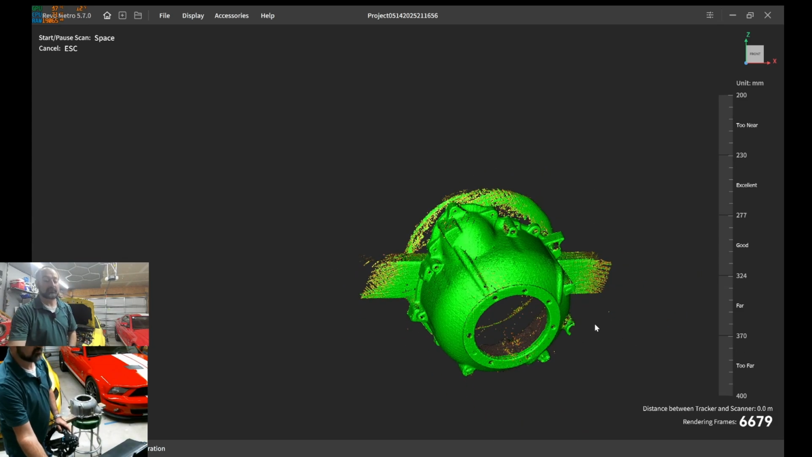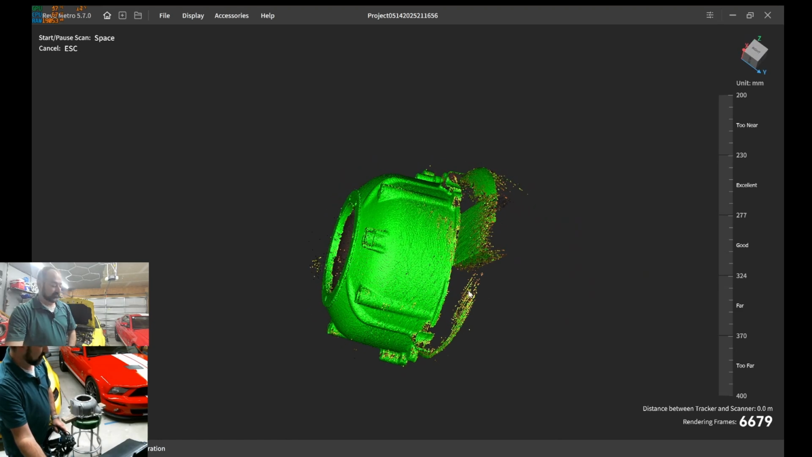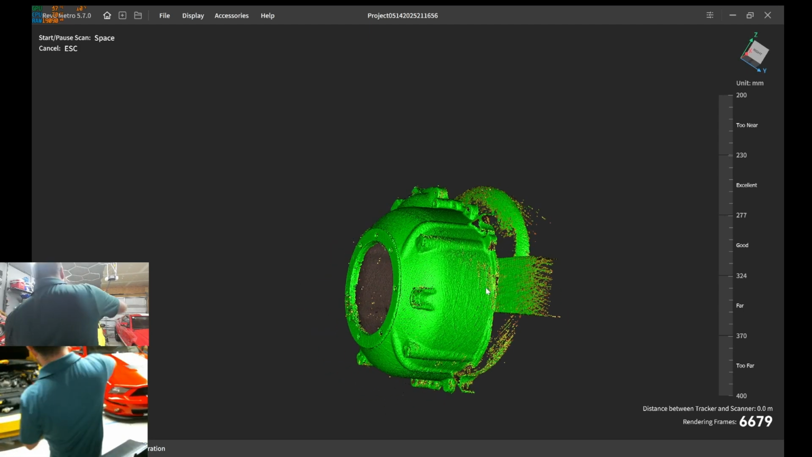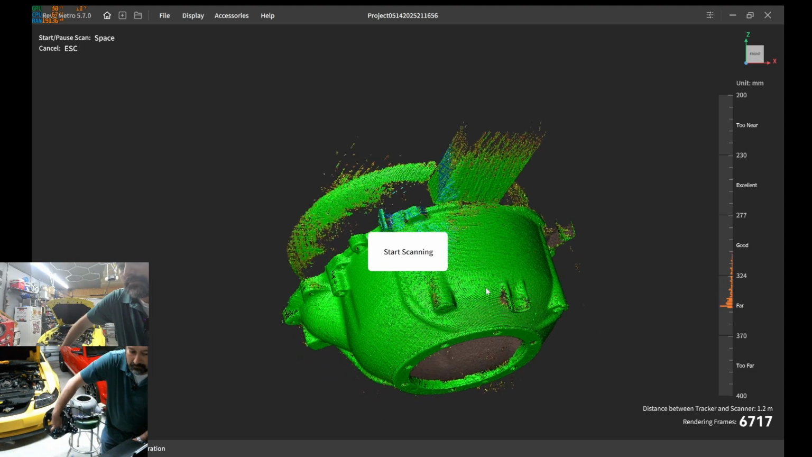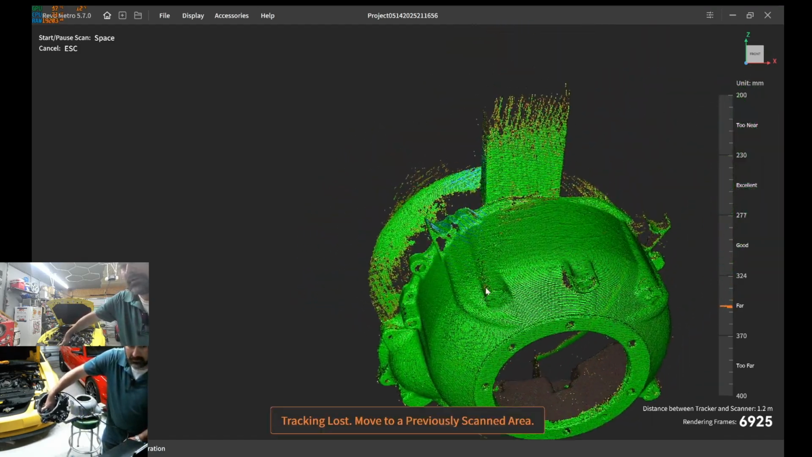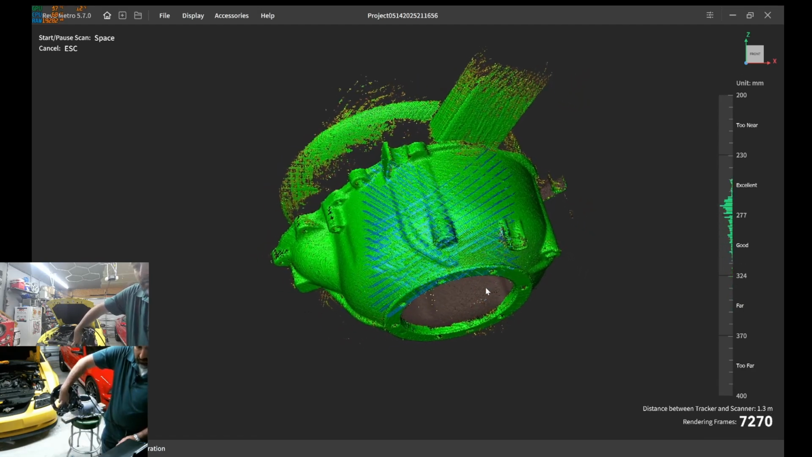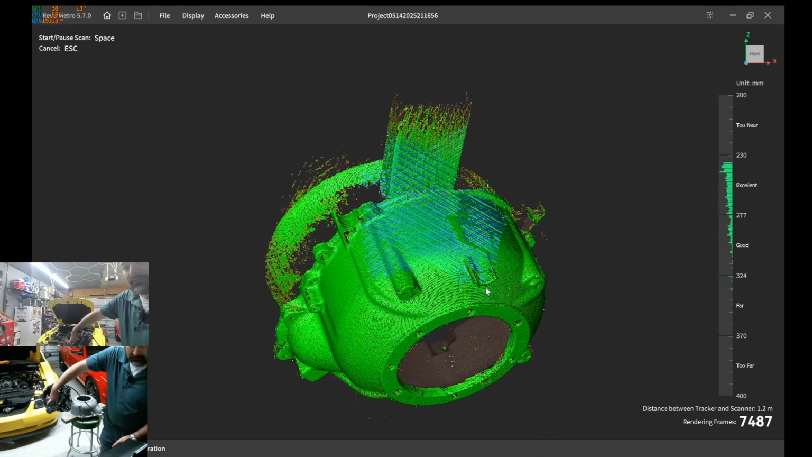We're only at 6,000 frames, so that scanned it nice and quick. So we're not loading down. I can go over this portion right there. Okay. And I think if I went over here, I would get all that. So, my arm is blocking. But I think it's going to get that portion just fine.